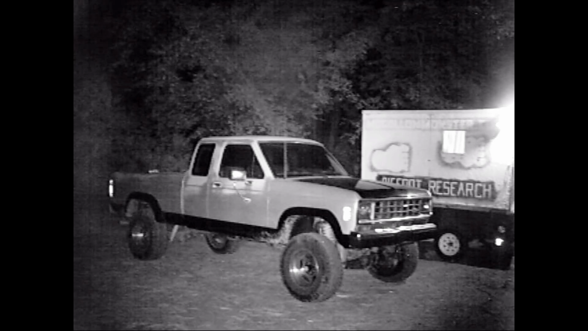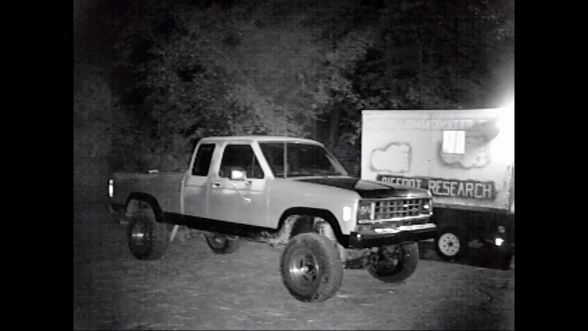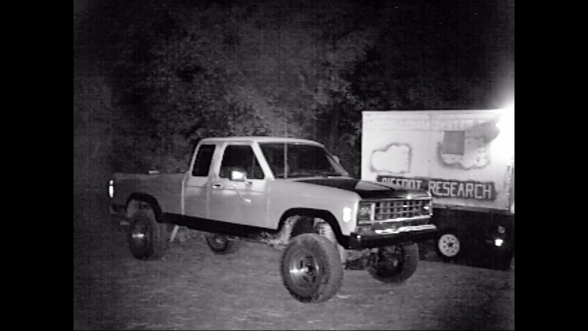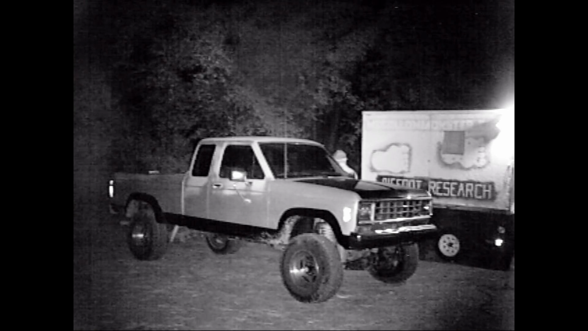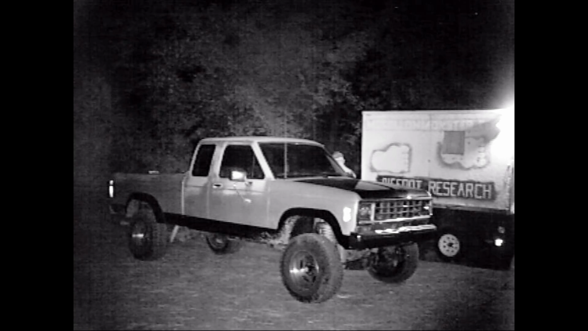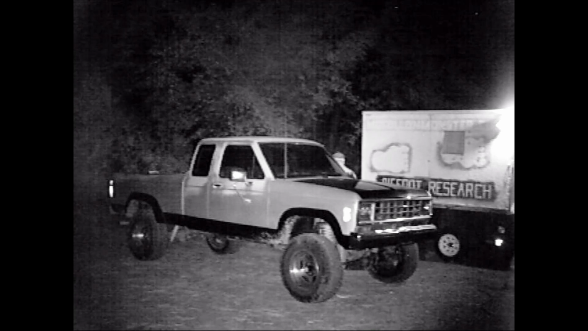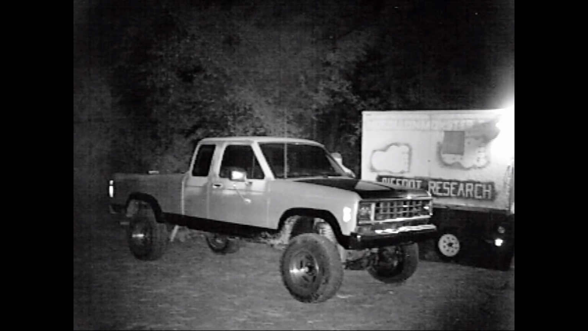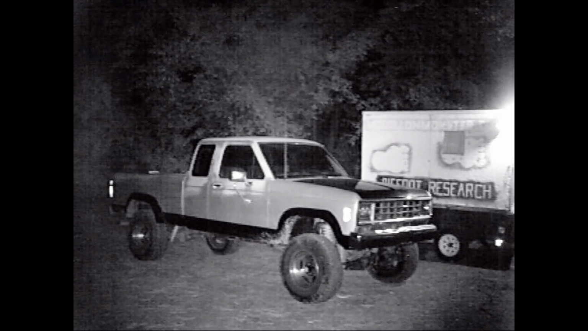thinking that they're safe. Now in this series, camera 1 is watching the truck and the trailer, and sometimes Bigfoot will come up and knock on our trailer, or they'll rummage in the back and get into the ice chest. That's why we have the camera watching for this to happen.